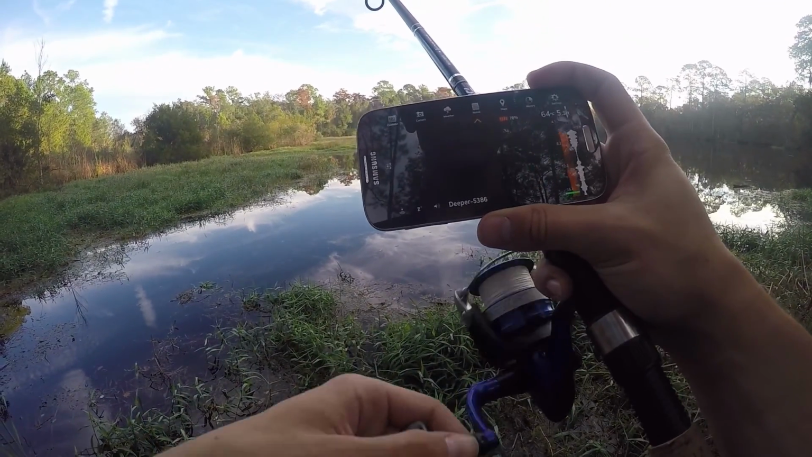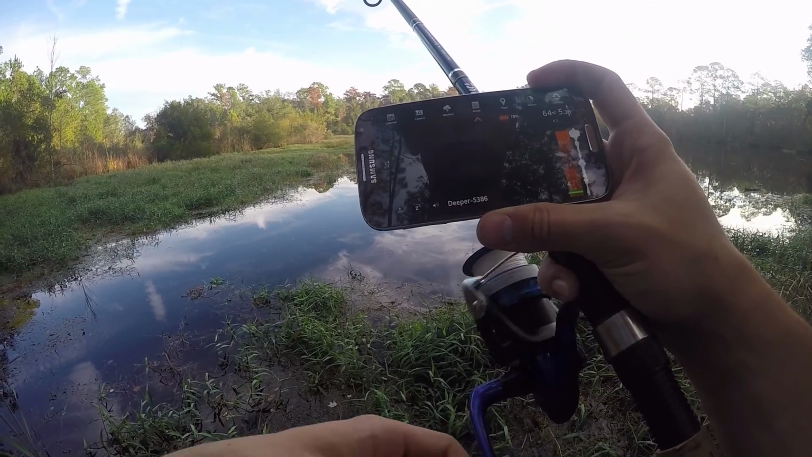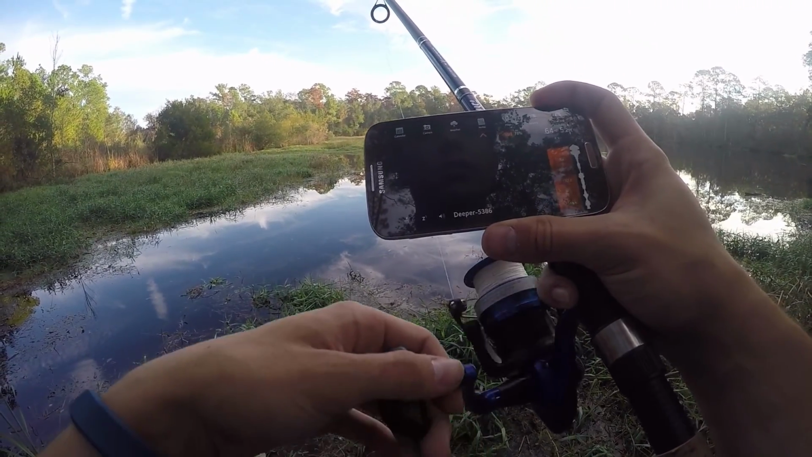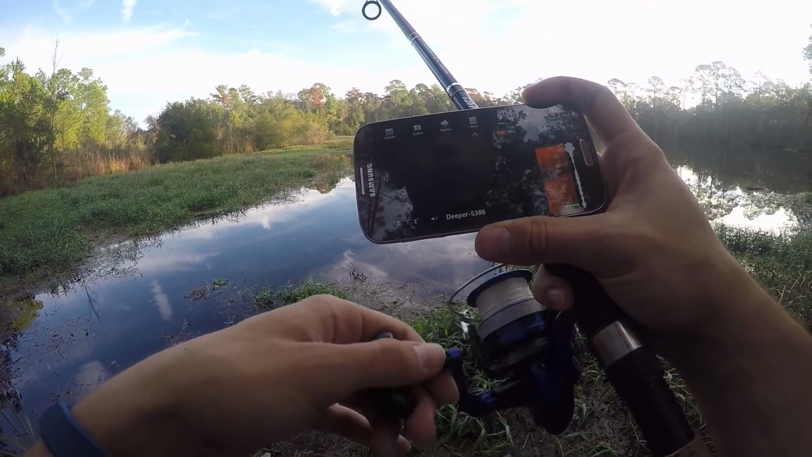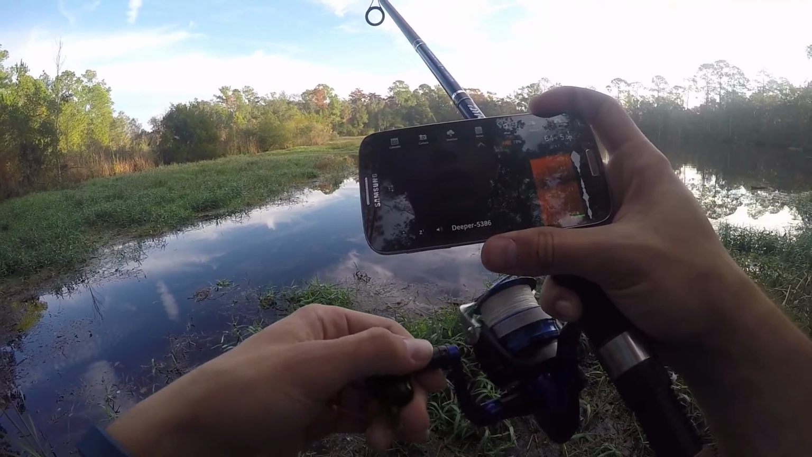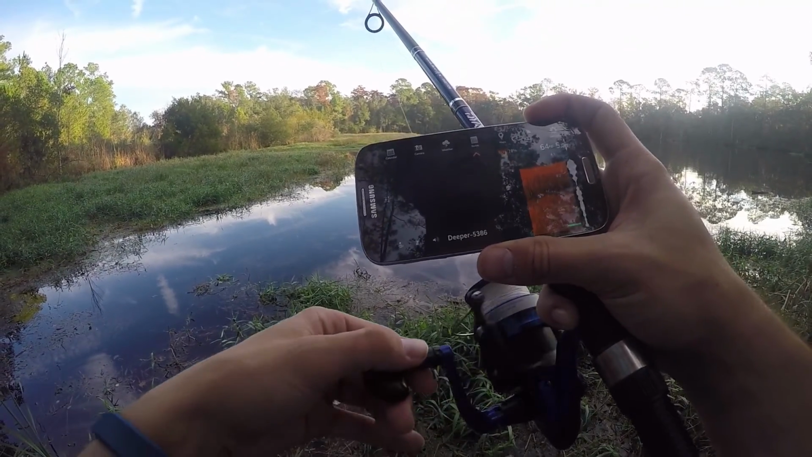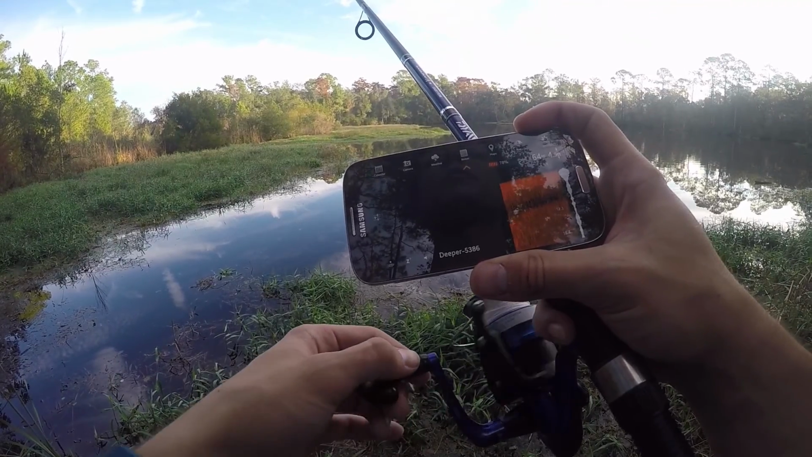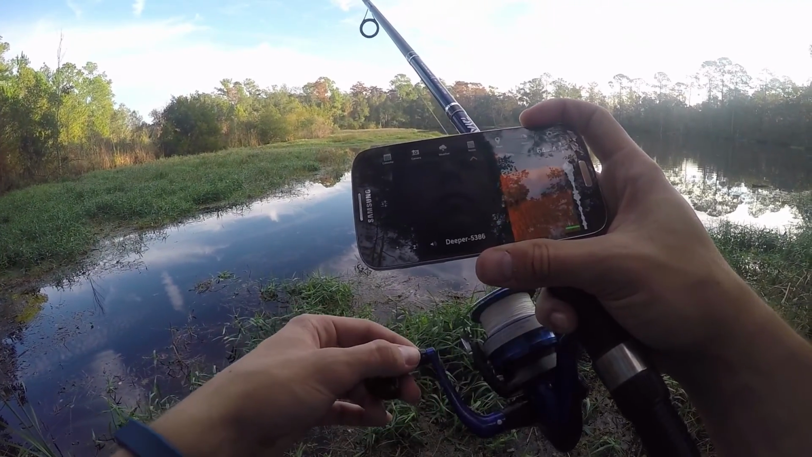Again, this is the 90 there. I don't really like the 90. It does show you a broad range of stuff there, but I don't like that look as much. I can tell it's about 5 foot out there, which really isn't that deep. I thought it would be deeper just because we've had a ton of rain recently.